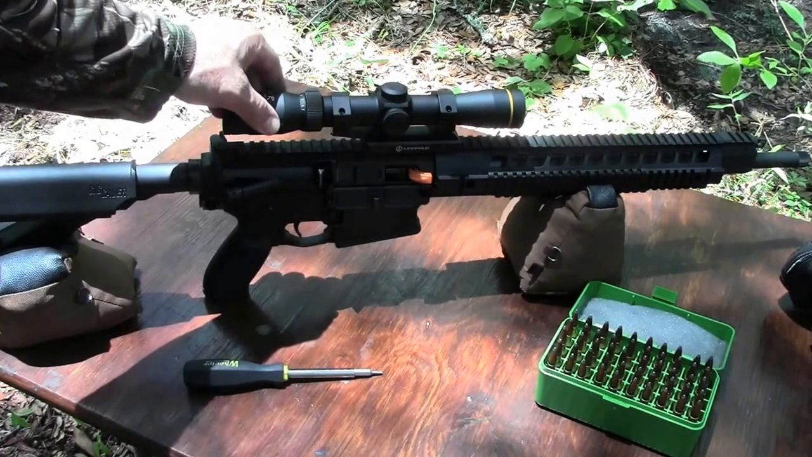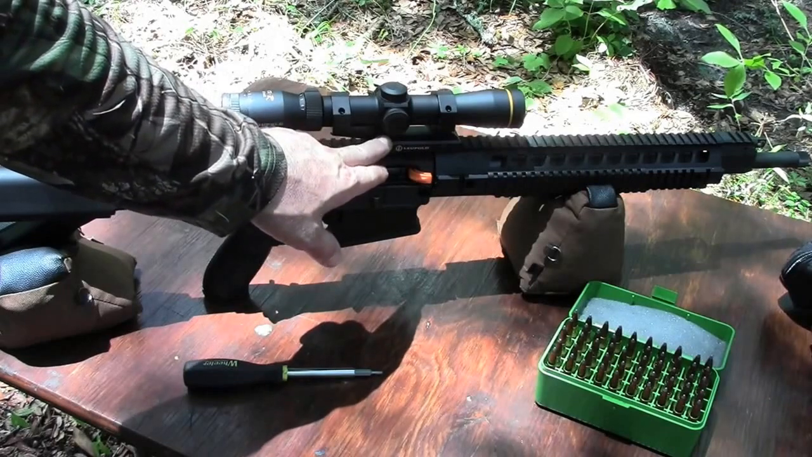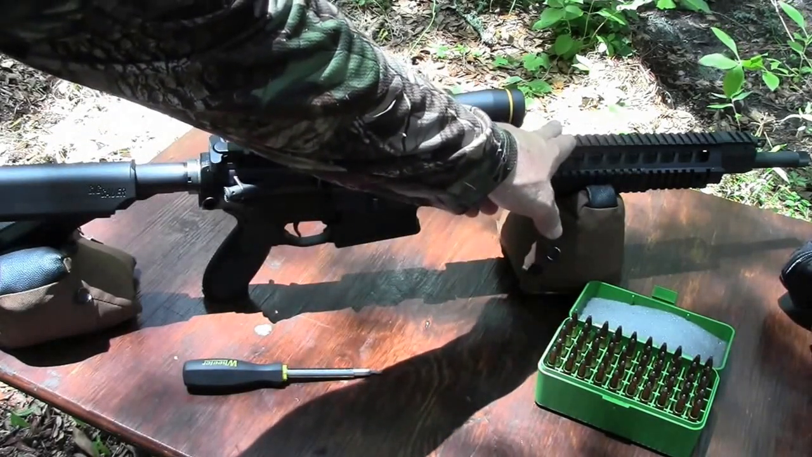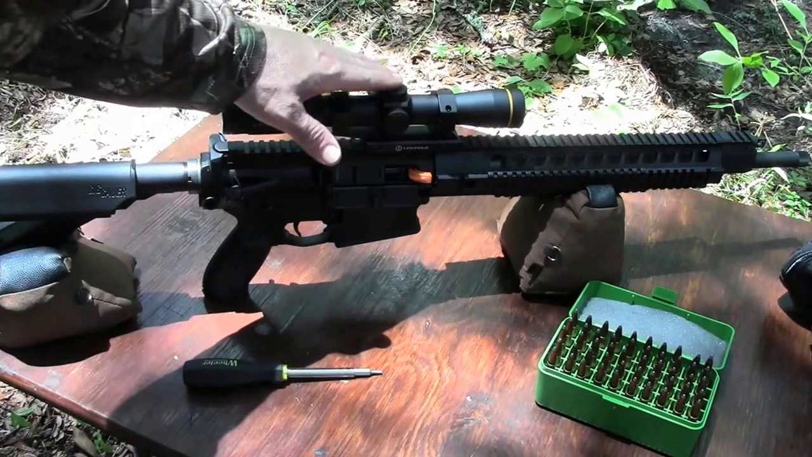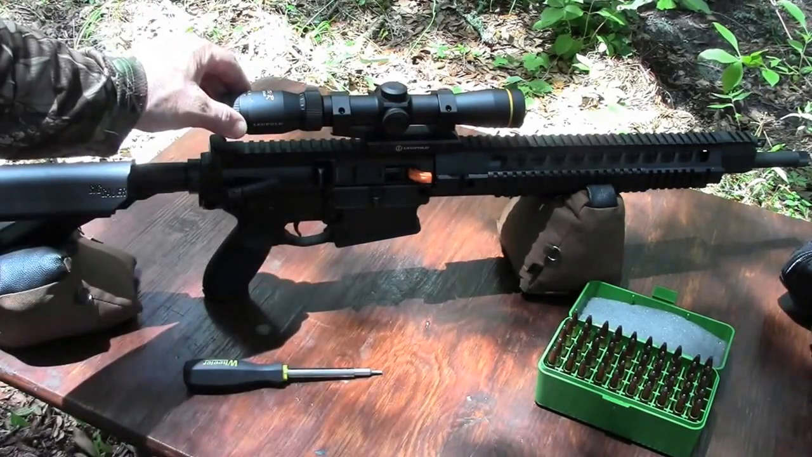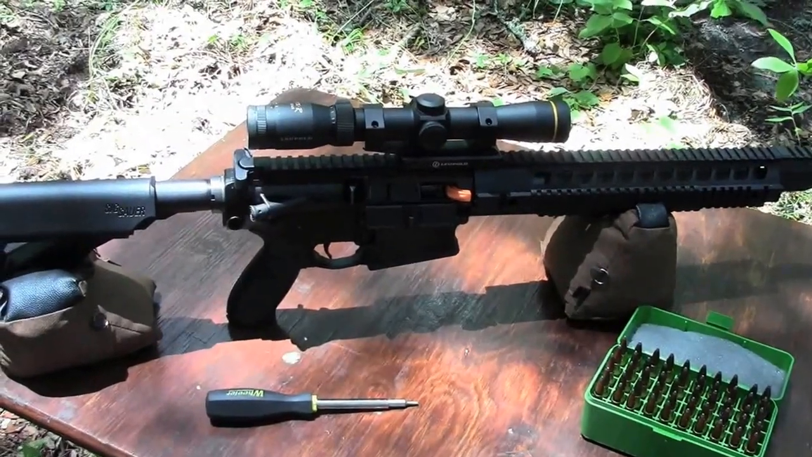Okay, we have now mounted the scope within the mount, secured the mount to the gun, and then using a level placed on the rail itself and on the top cap, we were able to get level and square to the gun so that when we sight this, we'll have a good sight picture and our adjustments will work correctly.